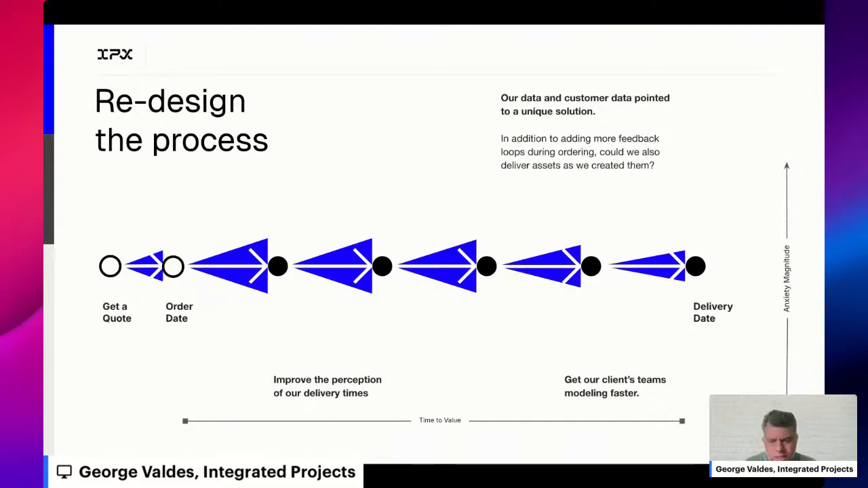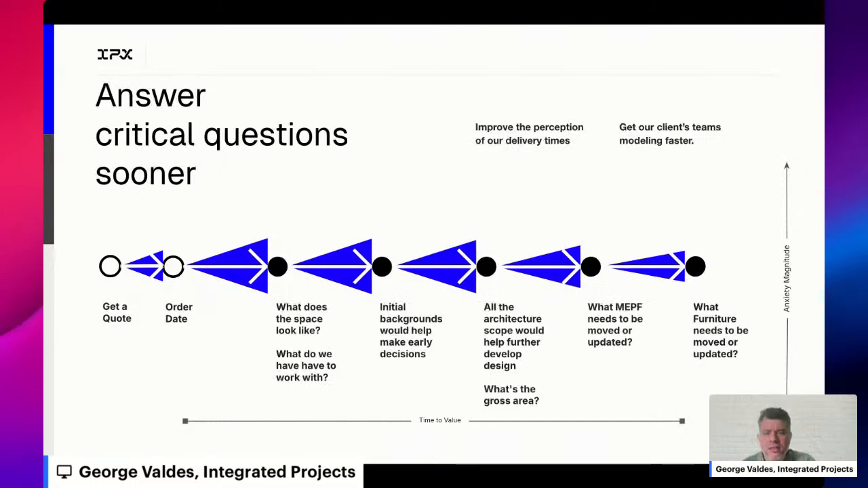And so what you're seeing here is how we're looking now at the process itself, and we're going to break it down for you. We're very excited about this piece because not only is it about improving the perception of delivery time, meaning that if we break up this bigger problem into smaller pieces, you can have more assurances of when you're going to get very specific things, as you need them in some sense. And then we're also going to unlock speed on our client side so they can get moving faster. Because the important thing here is about answering, again, these critical questions sooner.